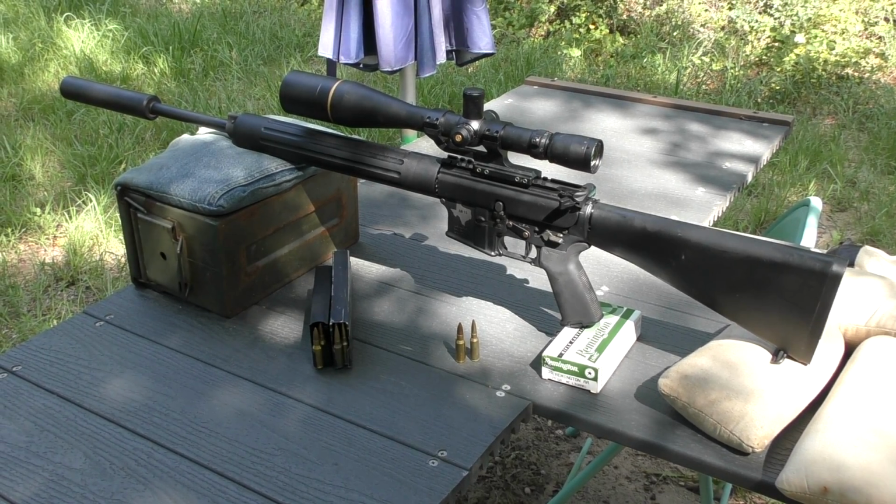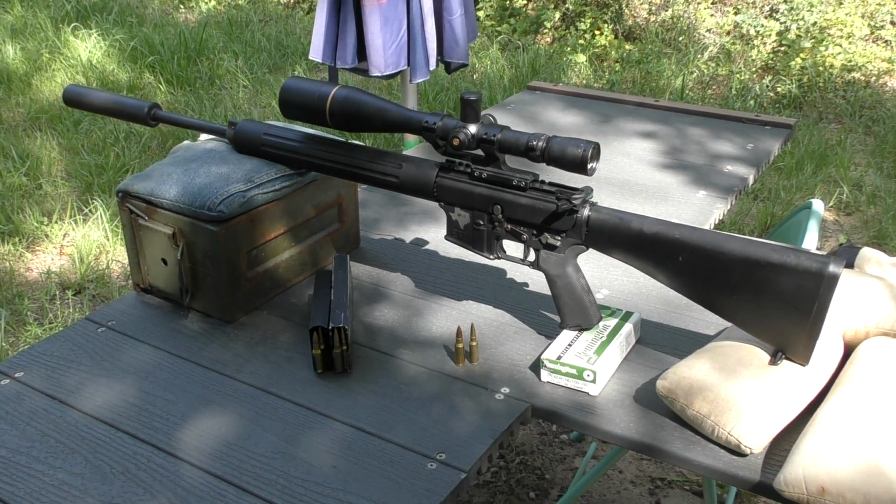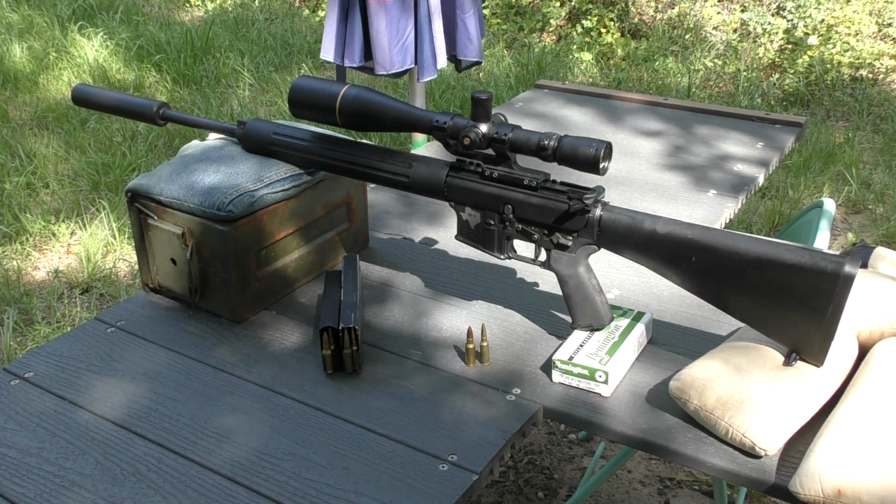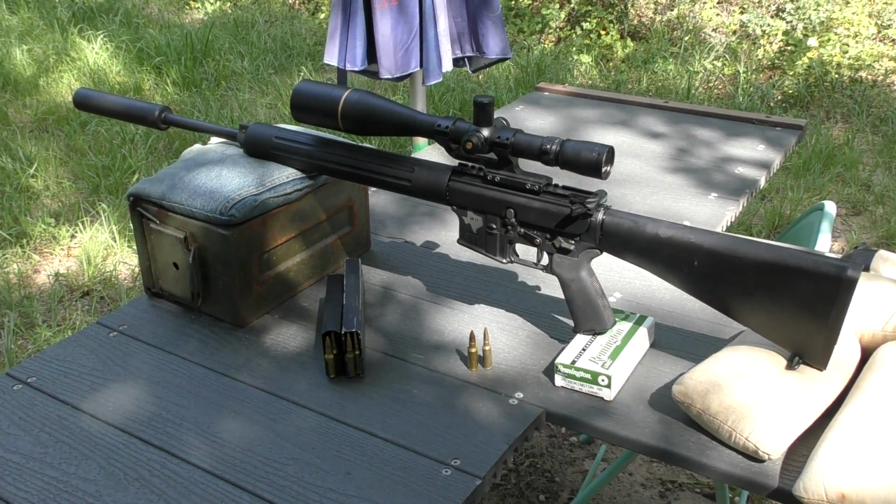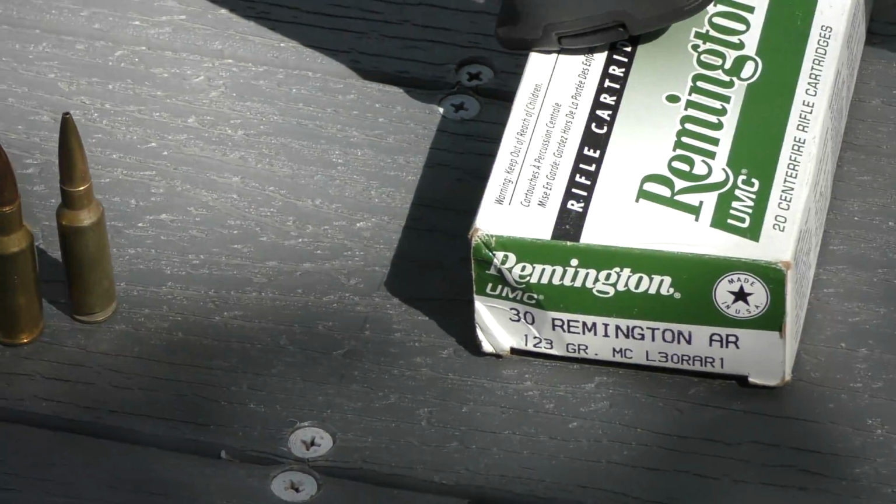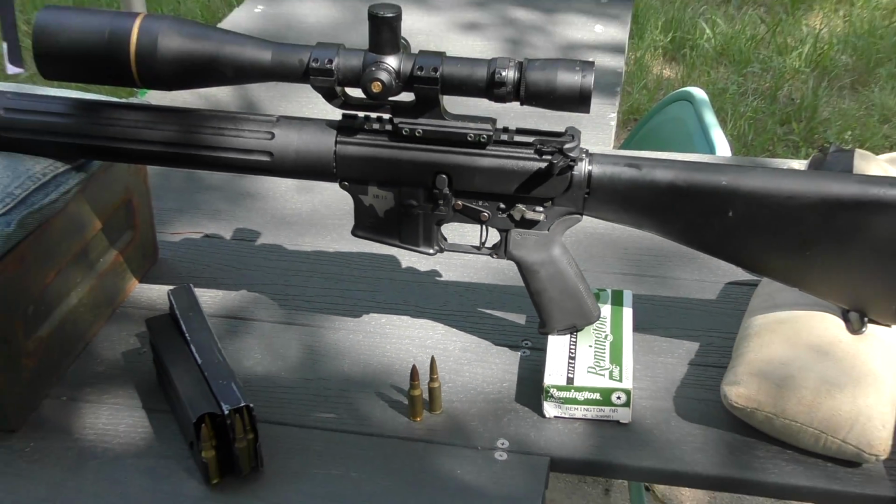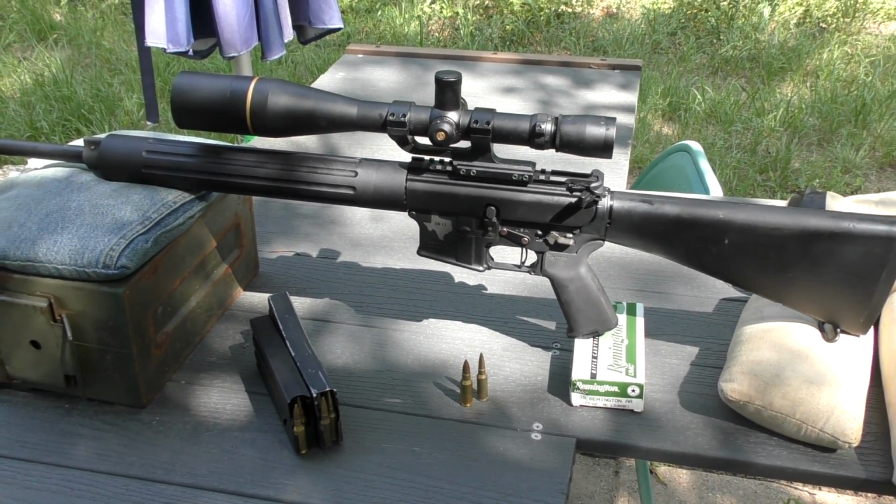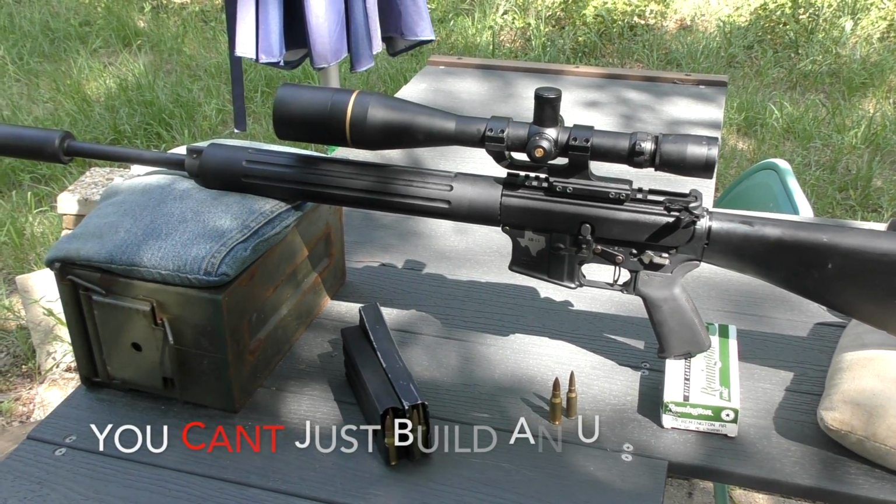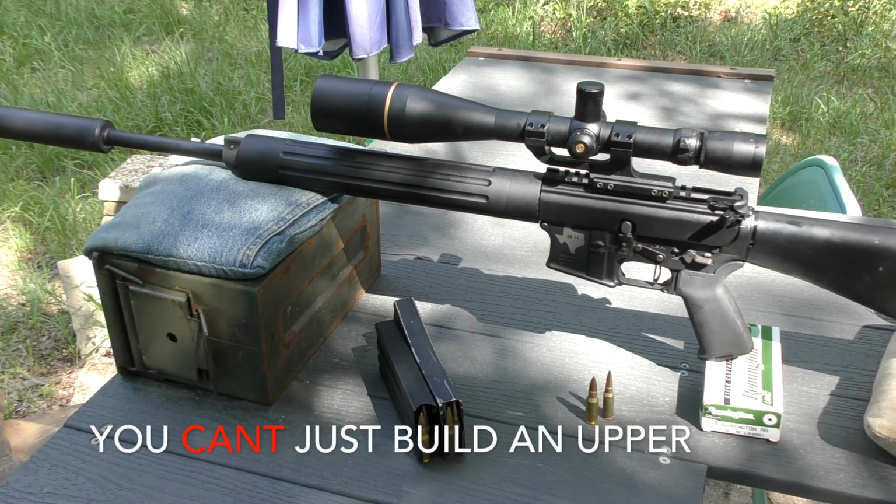It predates the Gen 2 G2 small frame 308s, and what it was is a 30 caliber round in an AR-15-esque platform. And the reason I say esque is because there's a lot of proprietary parts going on in this rifle. For one, the barrel extension is larger than an AR-15.